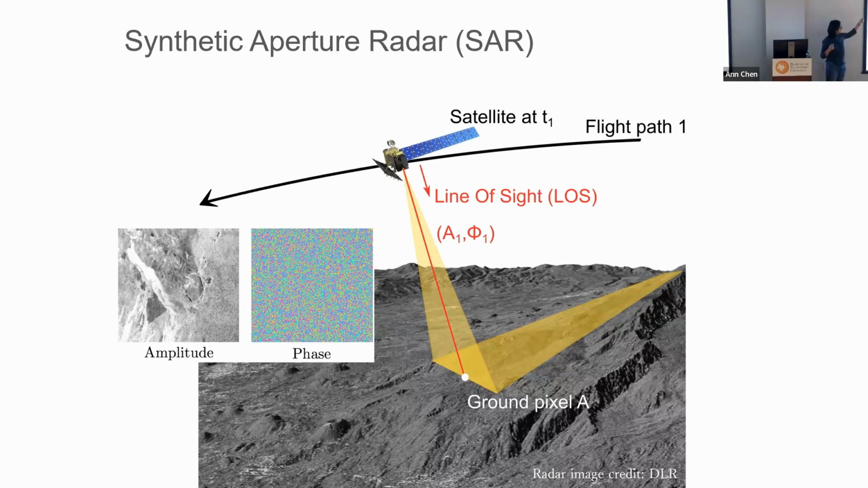The pulses will travel along what we call the radar line of sight direction, and at every ground pixel location, we're talking about spatial resolution at the meter level, so those ground pixels are meters apart. Every ground pixel location will return two pieces of information that will later be received by the radar satellite. The first is the amplitude information.